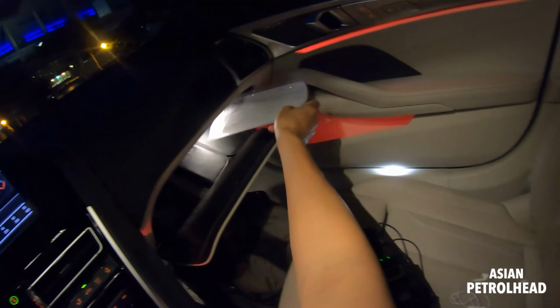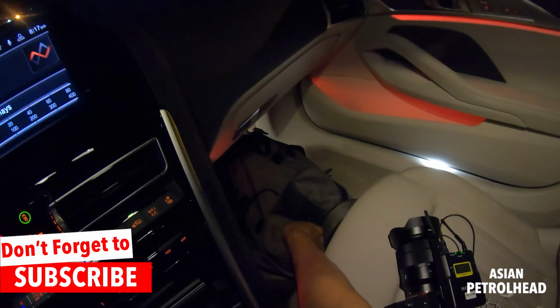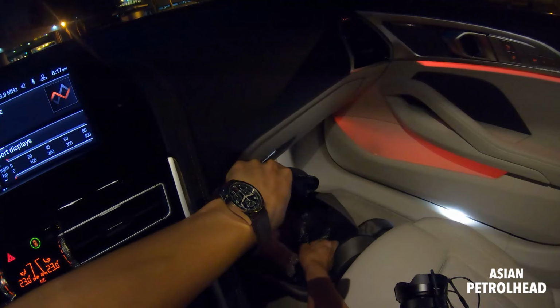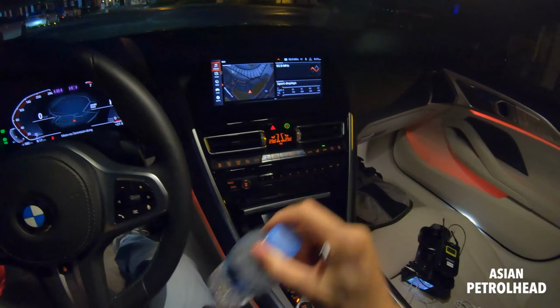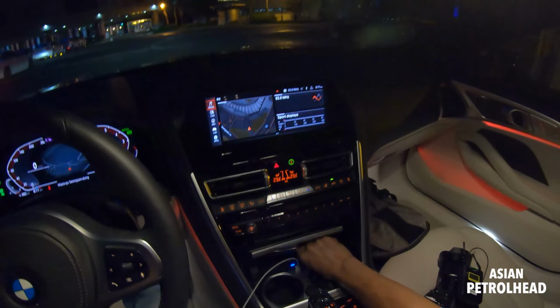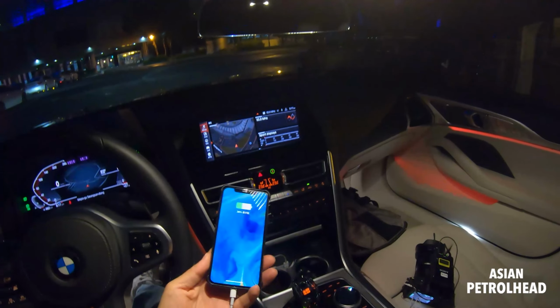Also a glove box there. Okay, and let me also quickly show you the Apple CarPlay. Some of you guys are curious about Apple CarPlay, so let me just plug it in. Where is it? Is it for this one? I hope it is, because I haven't tried it yet. So, ta-da!